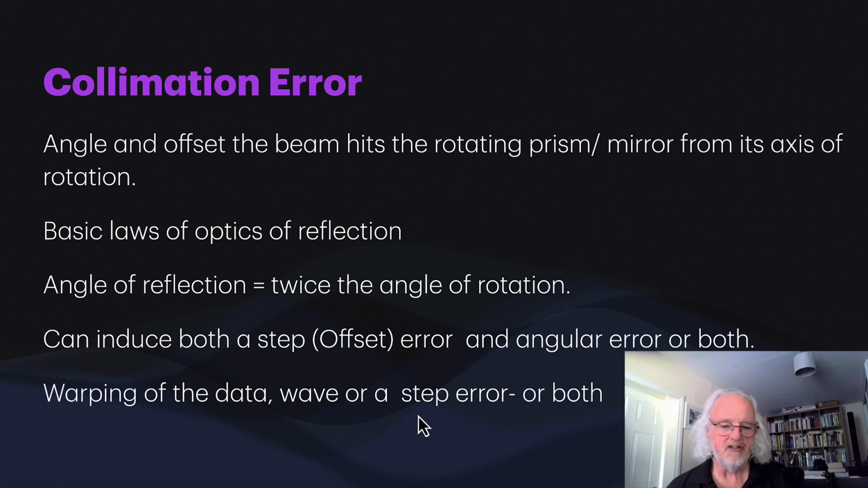You might remember this from your school days. The angle of reflection is twice the angle of rotation of the mirrored surface. But the problem with these is that the emitter is not exactly on the rotational axis of what we're doing. We can get both an offset error and a step error, and generally a mixture of both.